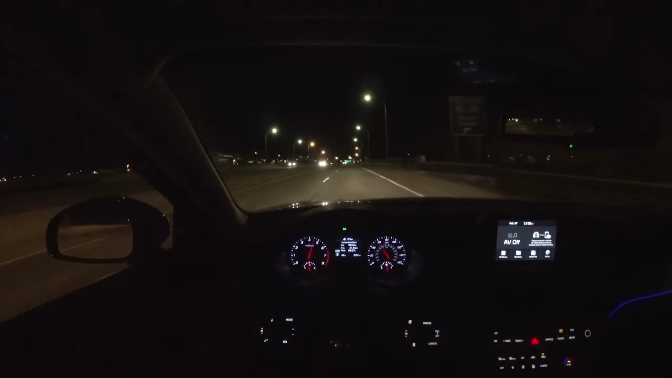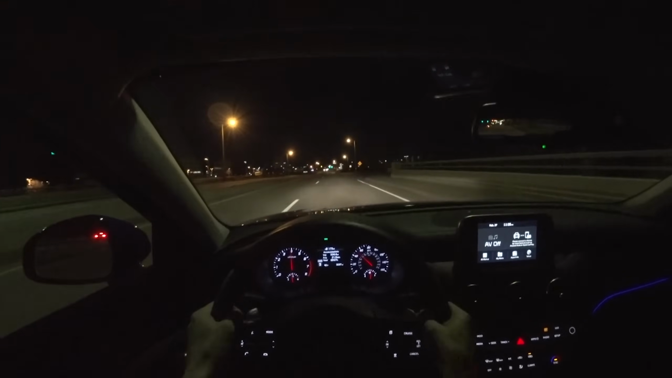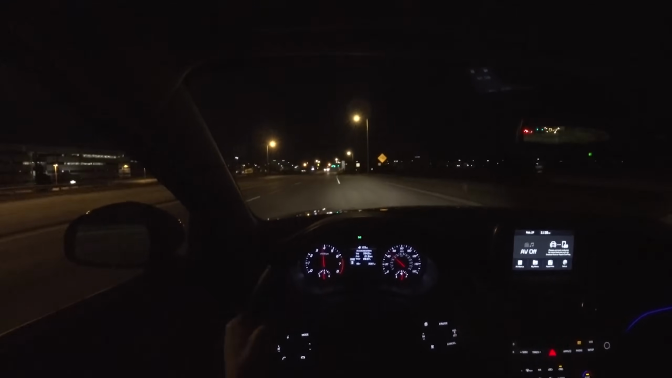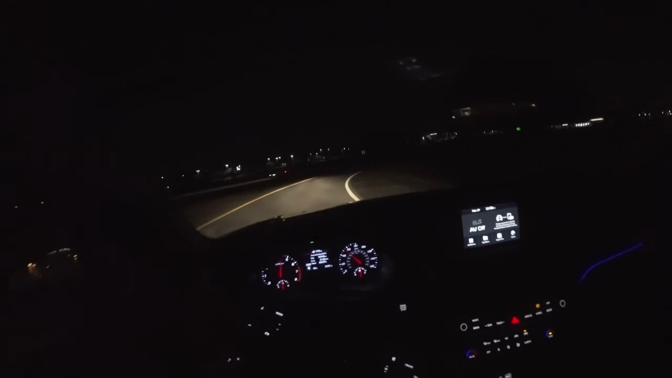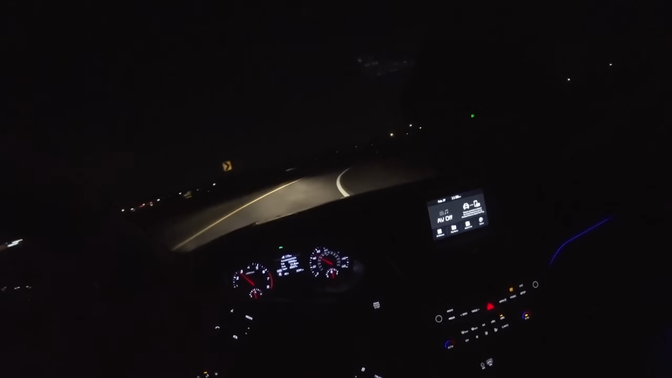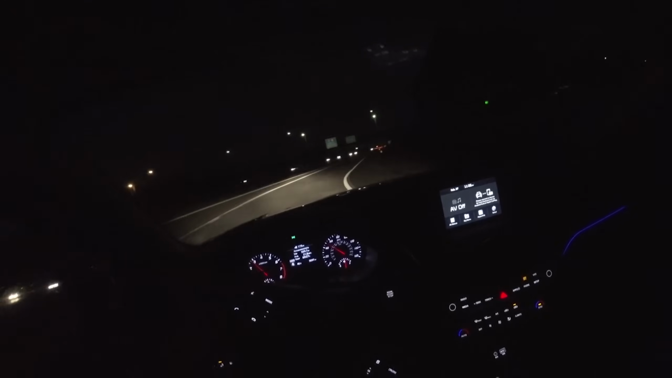From a performance standpoint, this has one of the best sedan chassis that I've driven all year. It is just a top performer. And I think that's because it's a rear-wheel drive chassis. I mean, this isn't something that's front-wheel drive that's been converted to all-wheel drive. This was made to be a rear-wheel drive sedan, and it has an inherent advantage because of that.